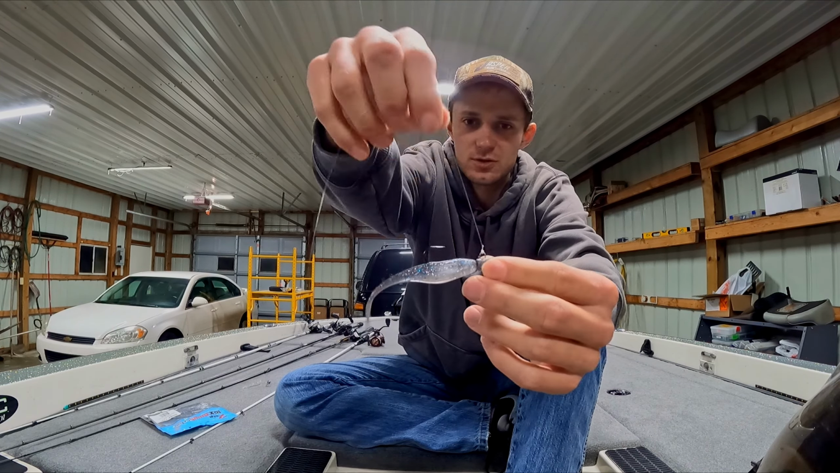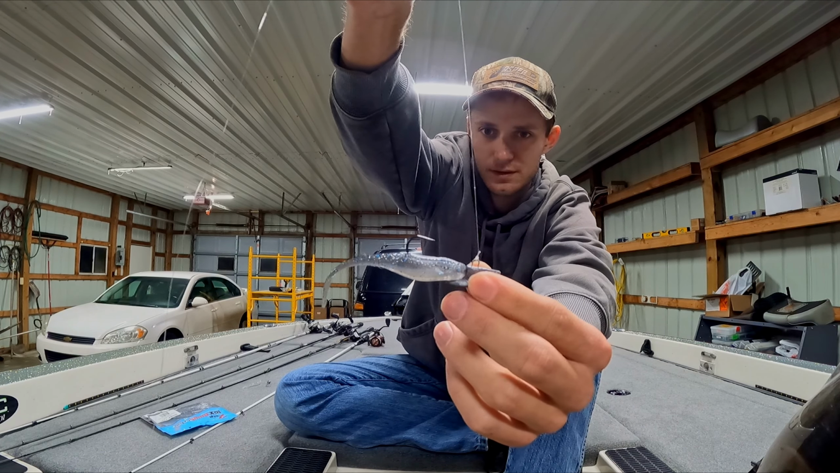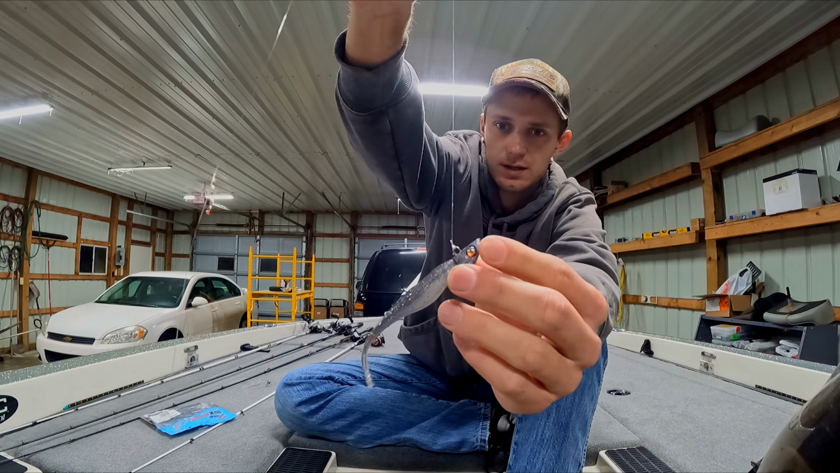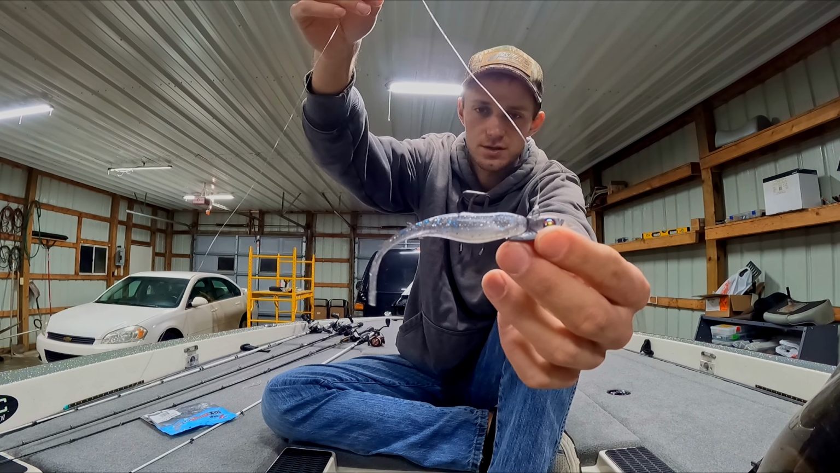And that is critical because as your bait is down there in the water, you want it to sit horizontal in the water just like that. If it comes off at the side or comes off forward, it's going to sit like that. Now, that doesn't look natural. The fish sit horizontal in the water.